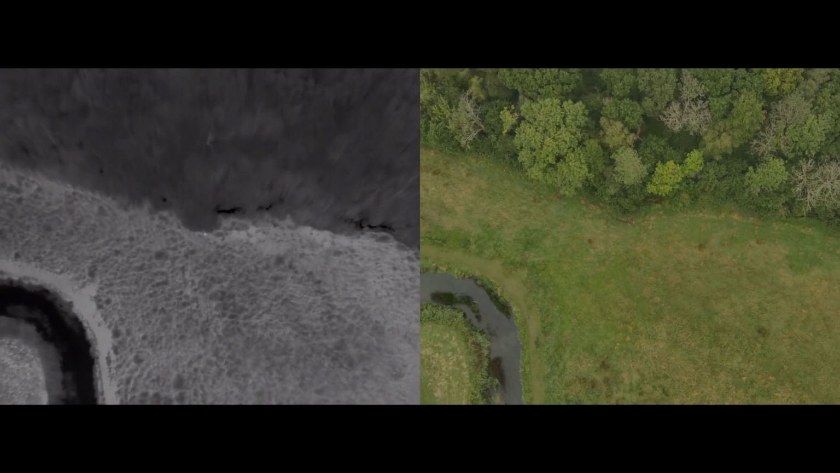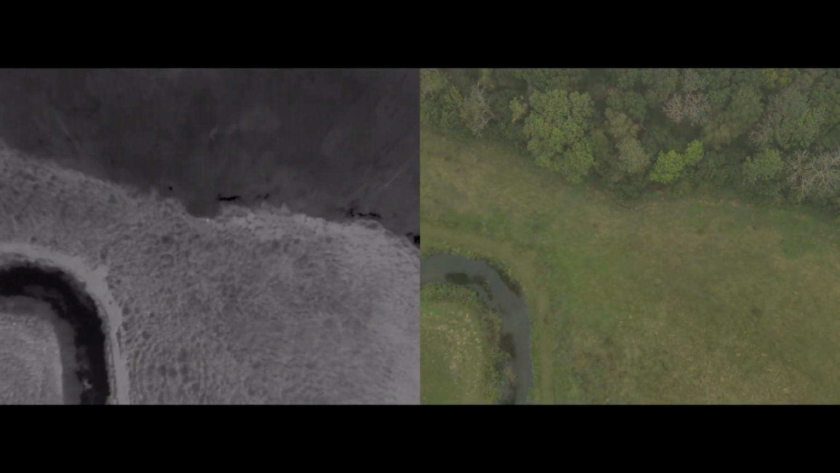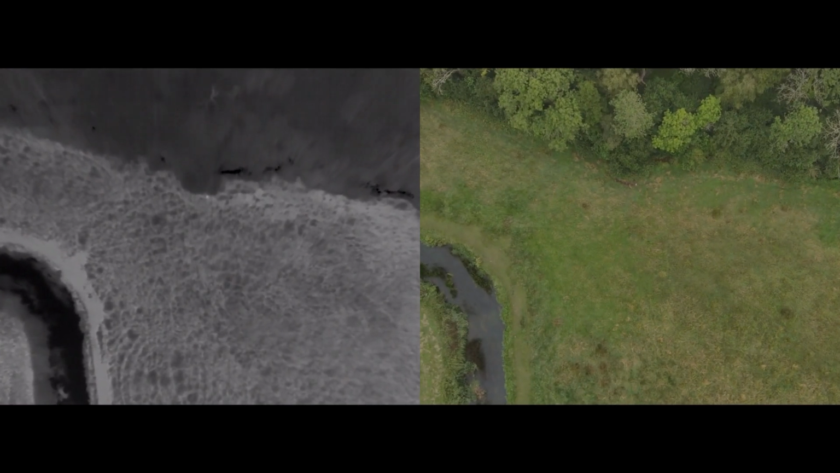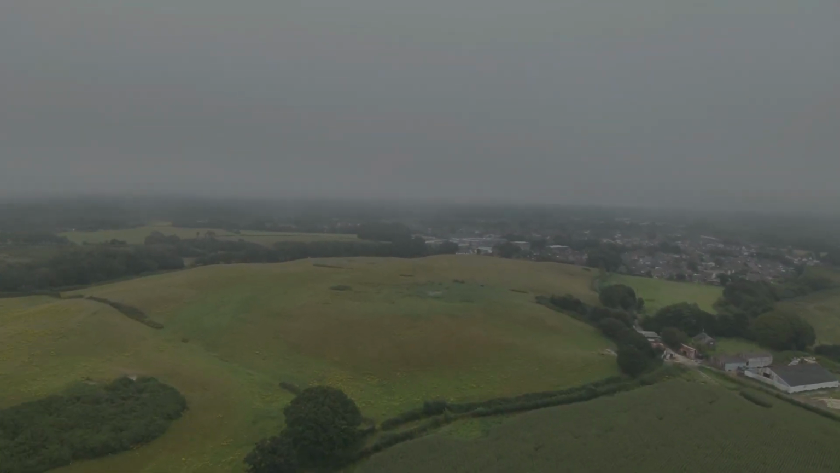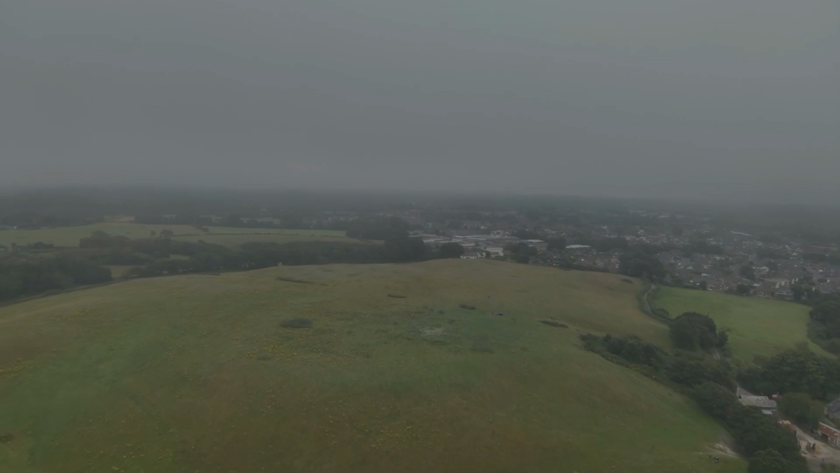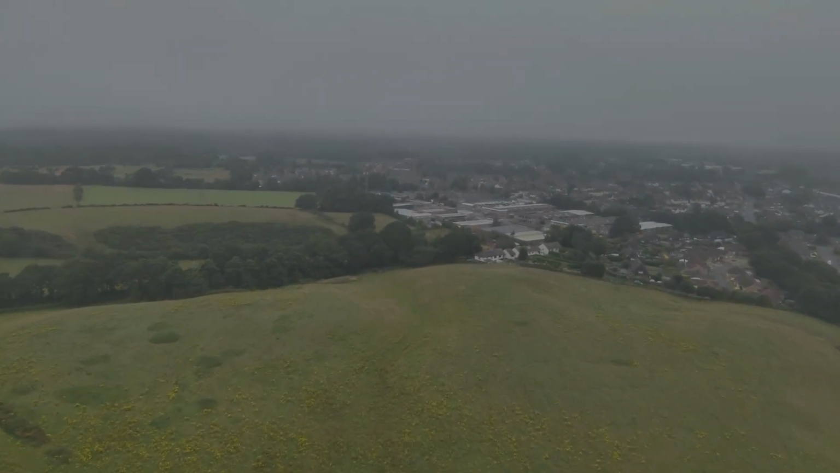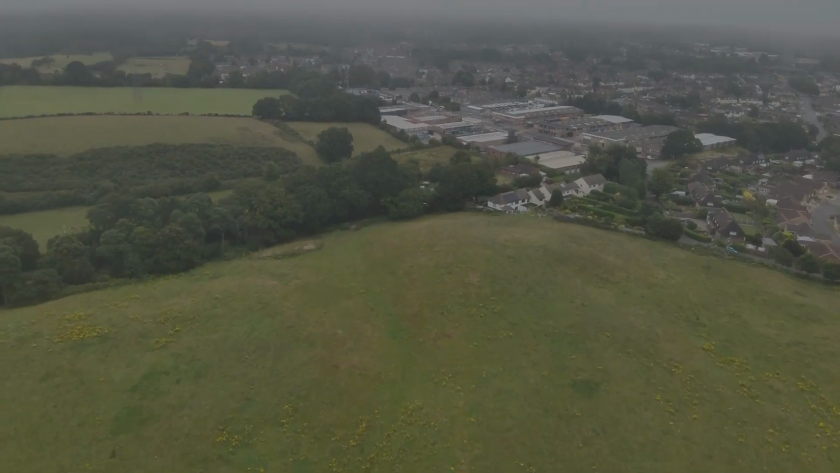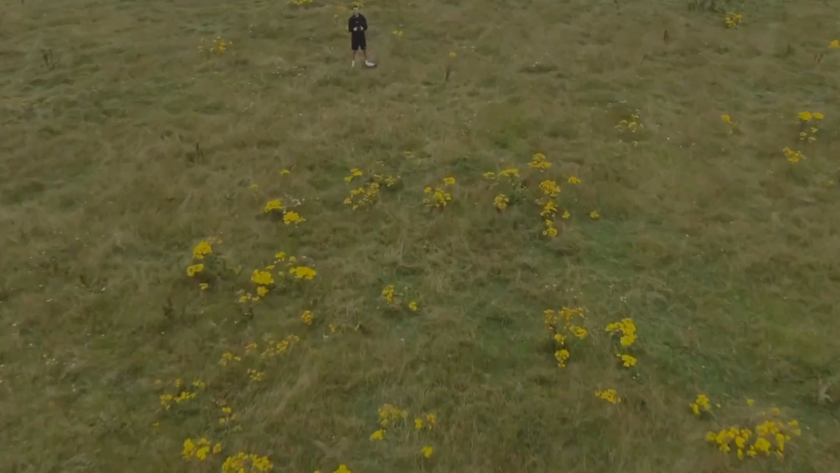I knew though it was now really a race against time. I wasn't that close to him. I tried to get a little bit more of a view of where he might be, but as we got higher, the mist got thicker. So I pinpointed it on the map and I hit return to home. You can now see just how far away I was and just how useful these drones are, especially with thermal capability, because he would have been even harder to see in that fog.